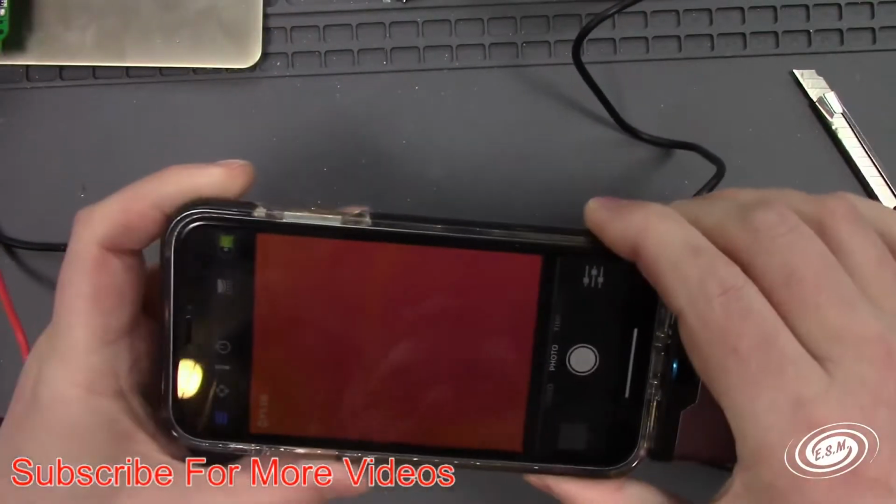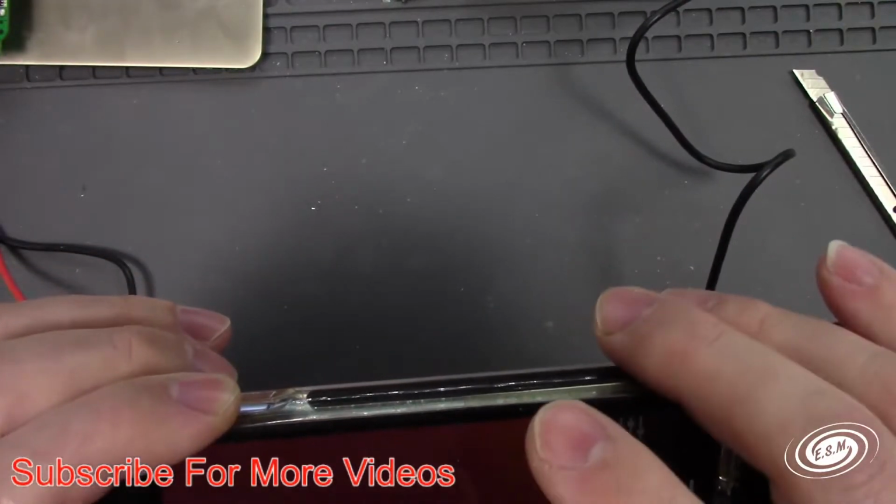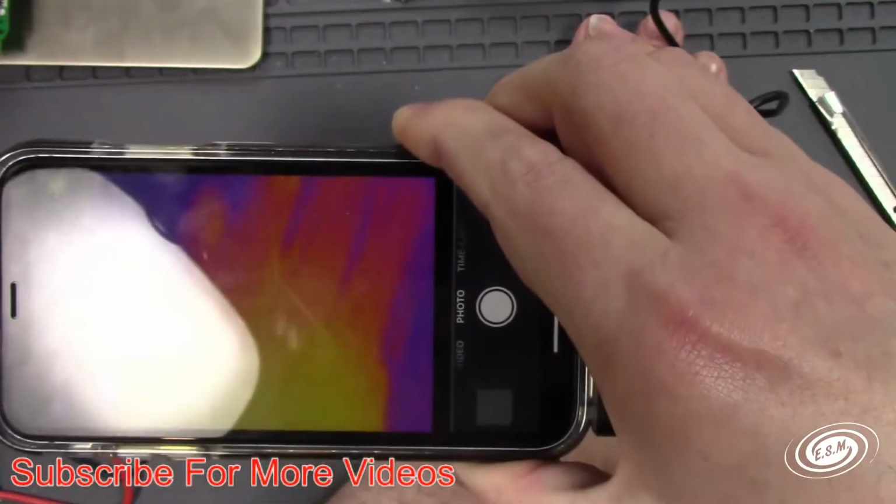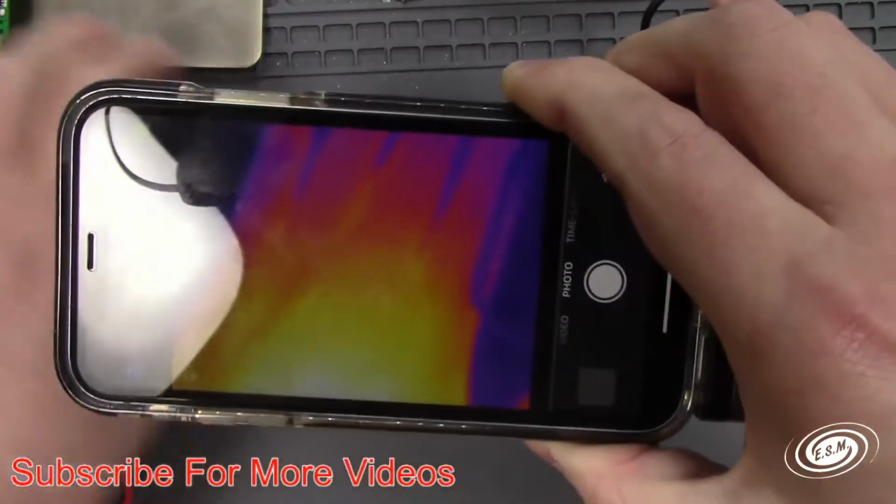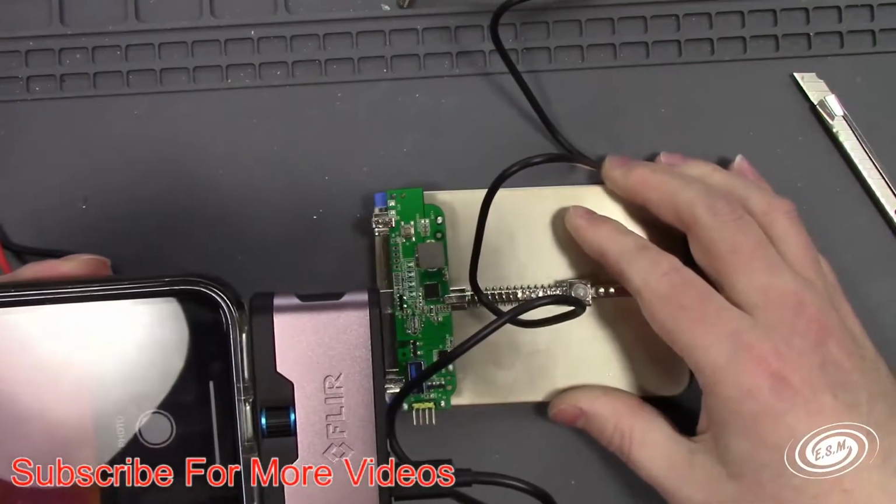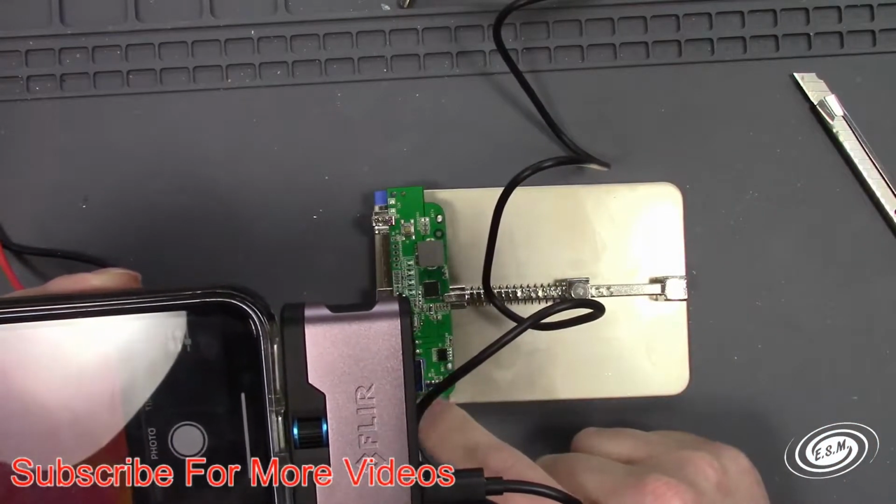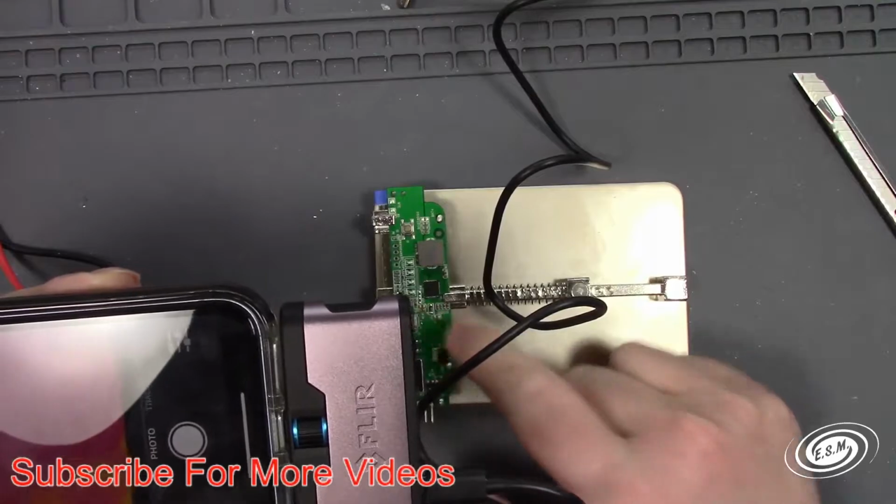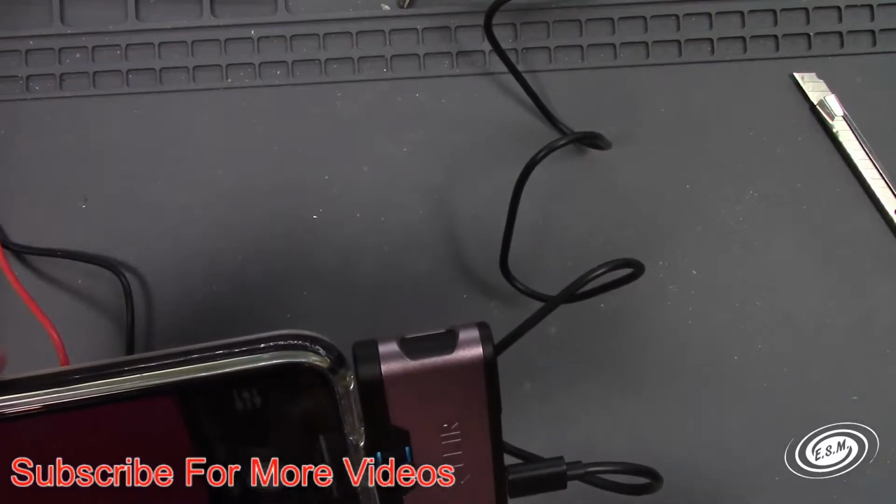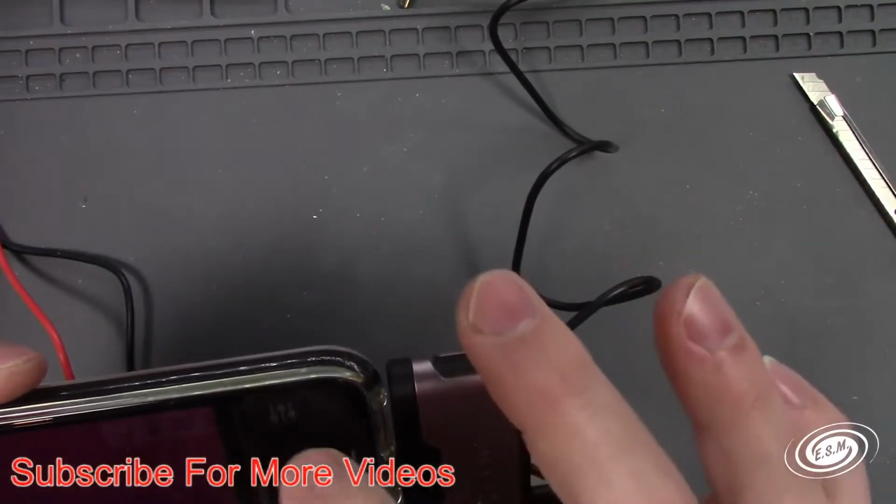So, there we go. As you can see there, if I put my hand, you can see the heat from my hand. And this is going to be useful. So, say I got a board here, and I need to find a short on the board. I can see the board, and then I inject power, and the heat spot shows up. So that's how that works. But we're going to see. I know that there's a bunch of options for this.